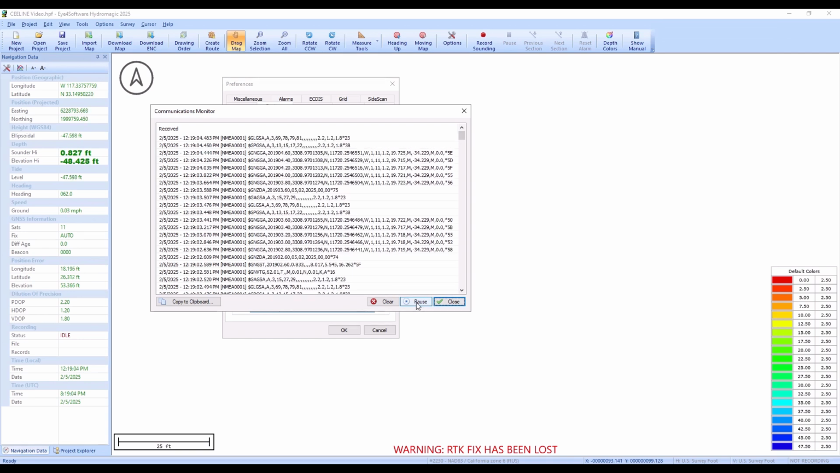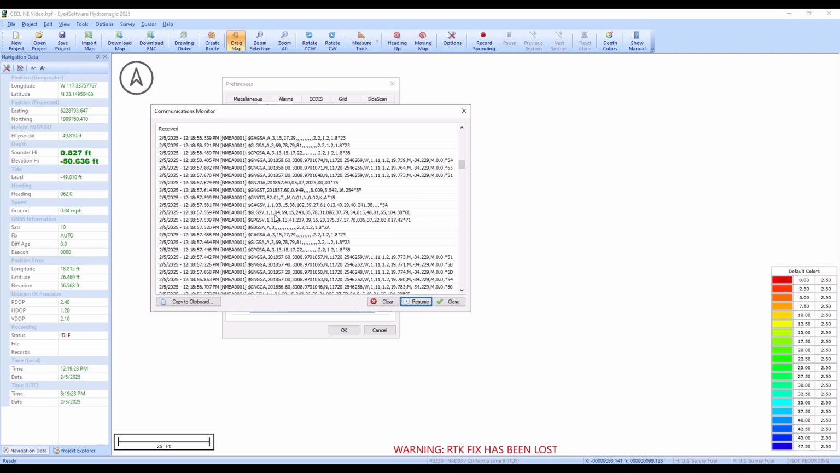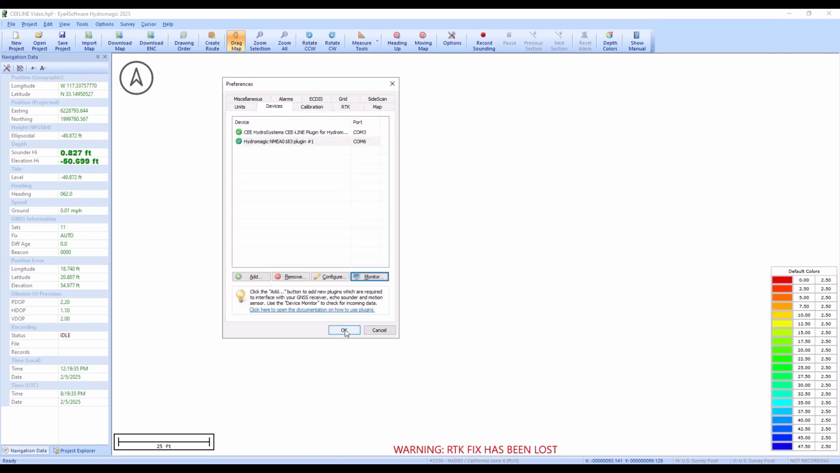So I'll just pause this for a minute. We can see our GGA position messages coming in. Here's the timestamp, so 5 per second looks like. So 5 position messages, and we have other informational messages, GSA, VTG, so heading speed, GST, satellite information, ZDA, time. So this looks like a good message setup which is being received, so we're not getting spurious messages. For the time being, I'll just close that.